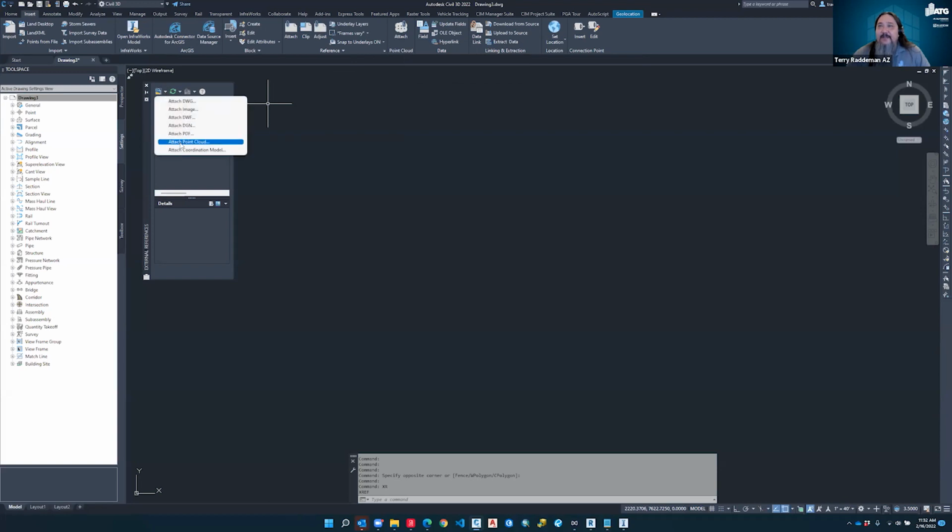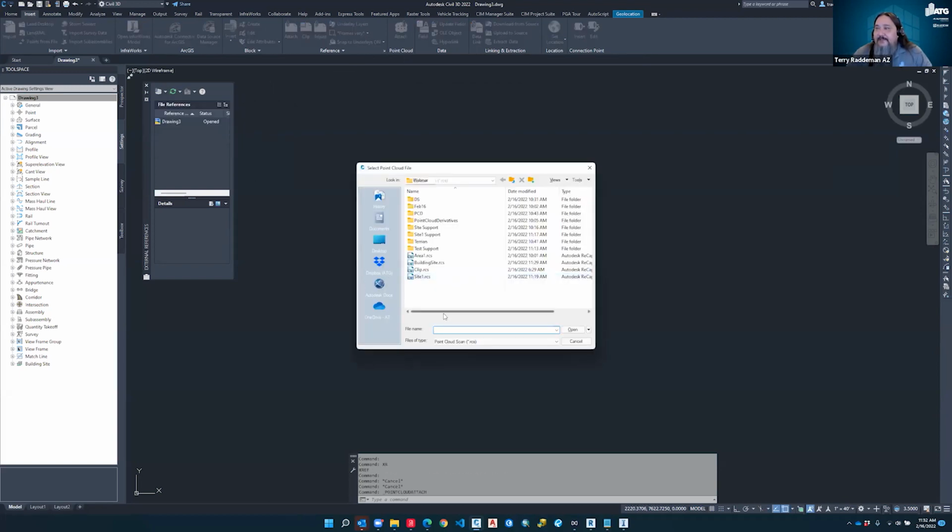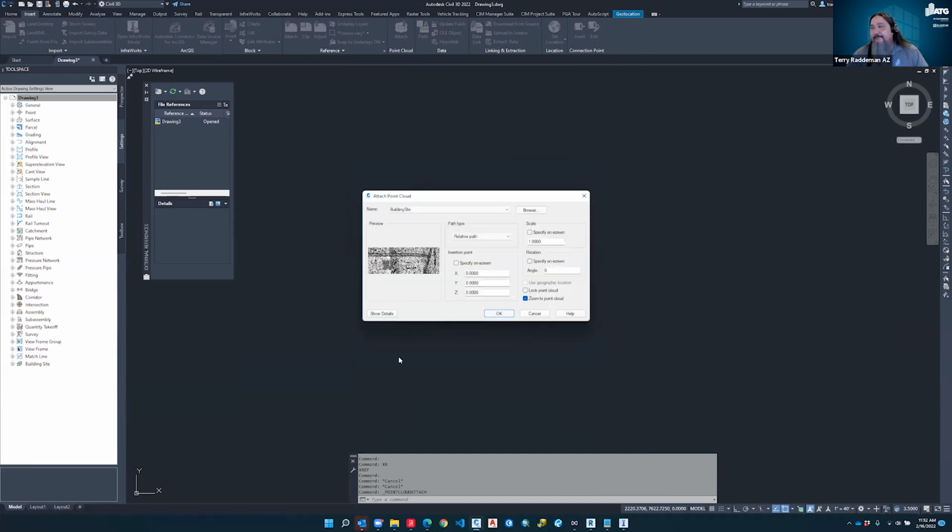So I'm going to click on Attach Point Cloud, and I'm going to attach, let's see here, this is the right directory, this building site RCS file. Okay, so I'm going to bring this point cloud in and attach it as an XREF.